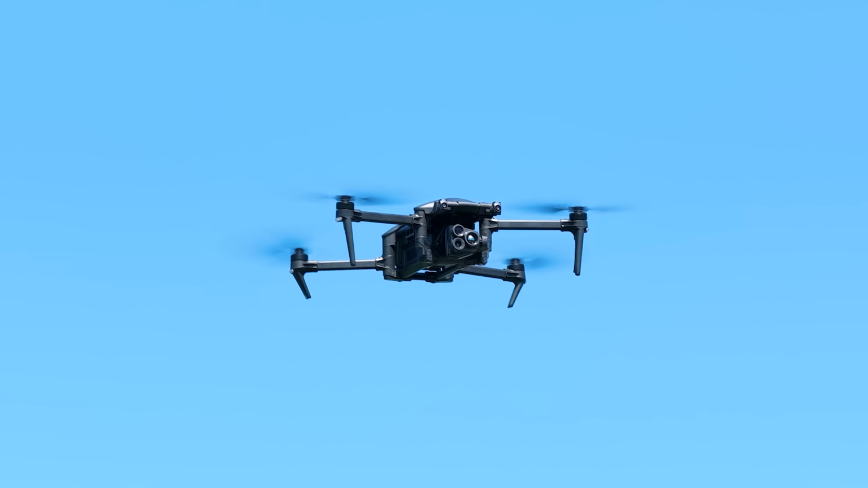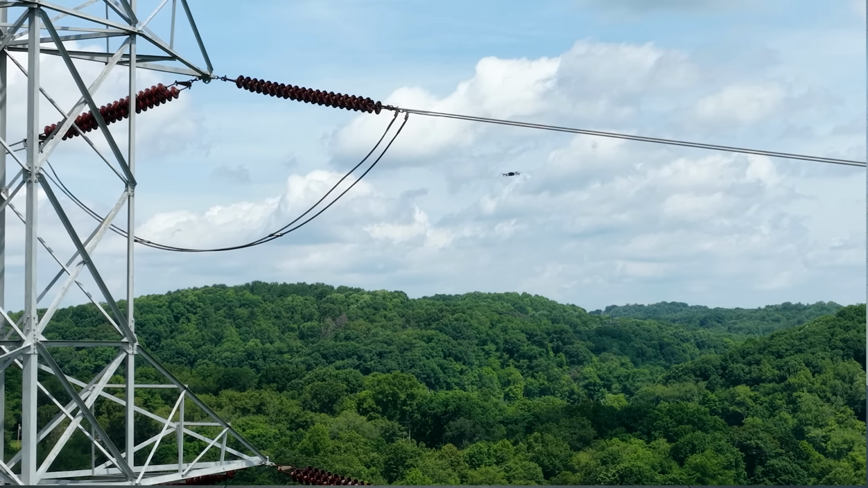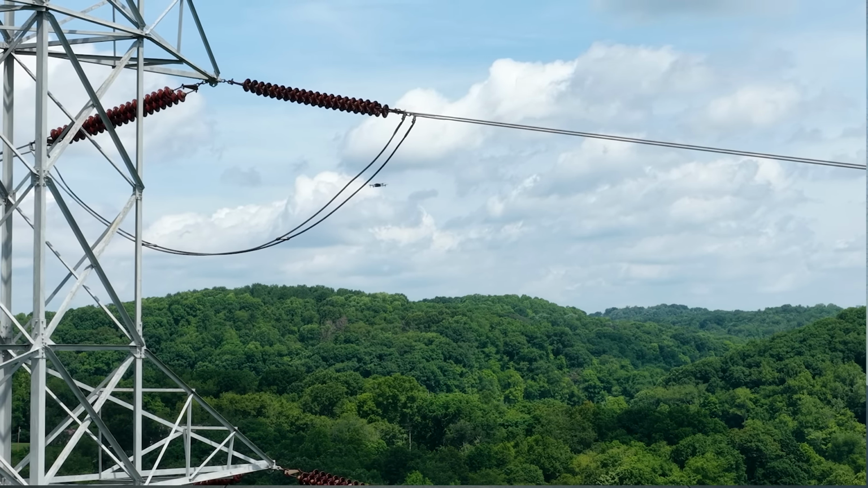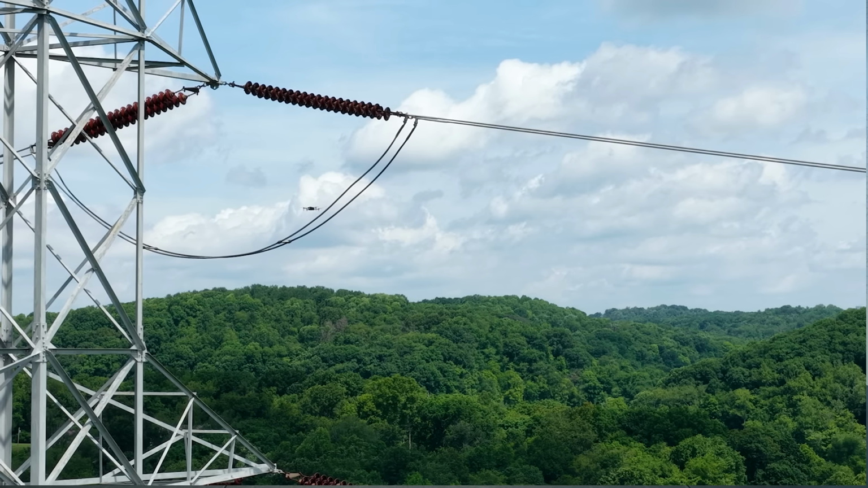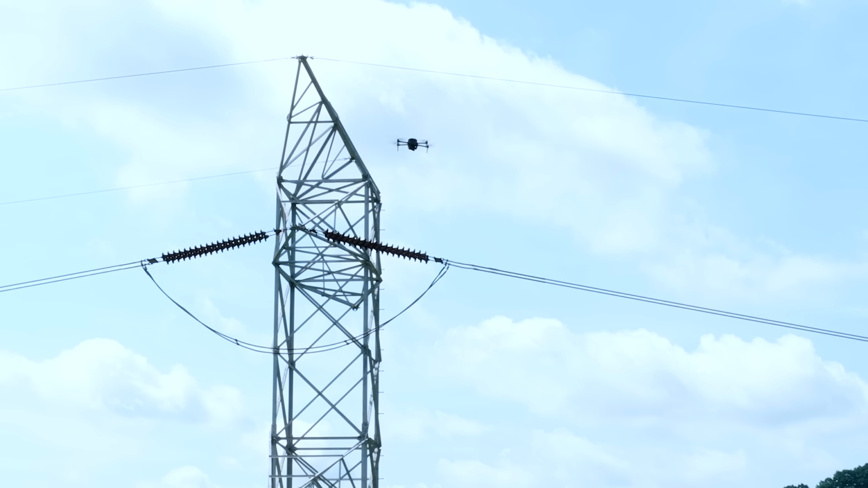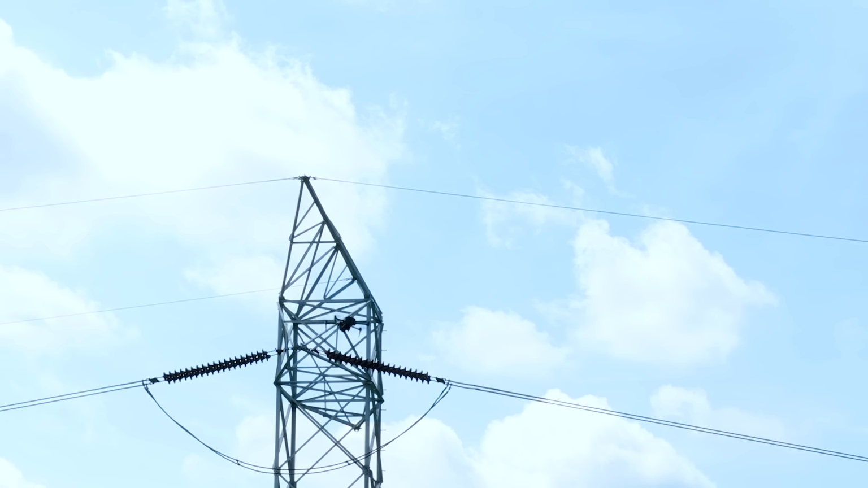So we can fly this without GPS whatsoever, and we can put it in what is called ADI mode, and there are definite advantages of using an aircraft in ADI mode when we might possibly have some electromagnetic interference from very high voltage power lines.